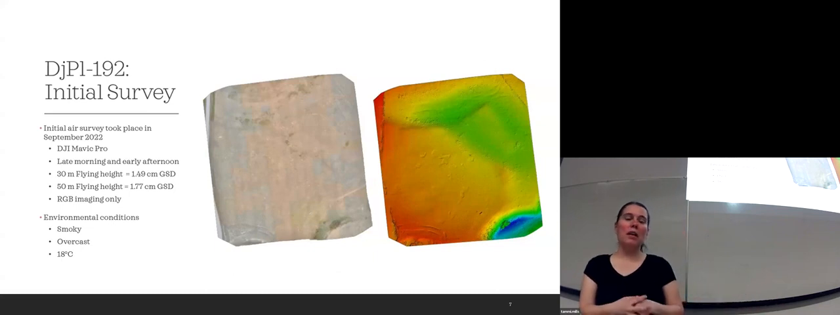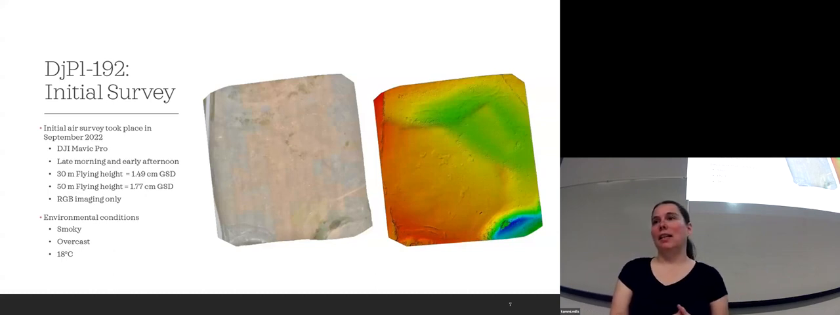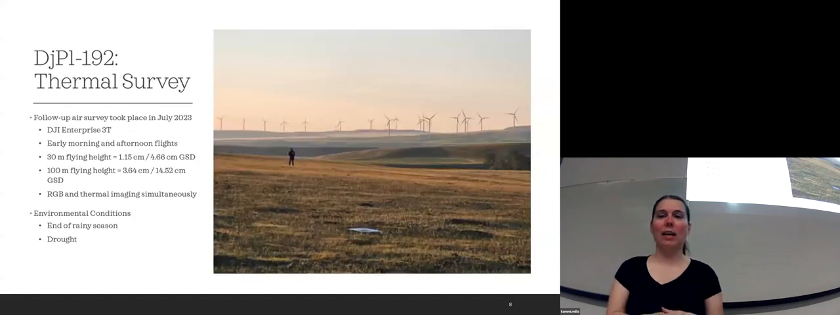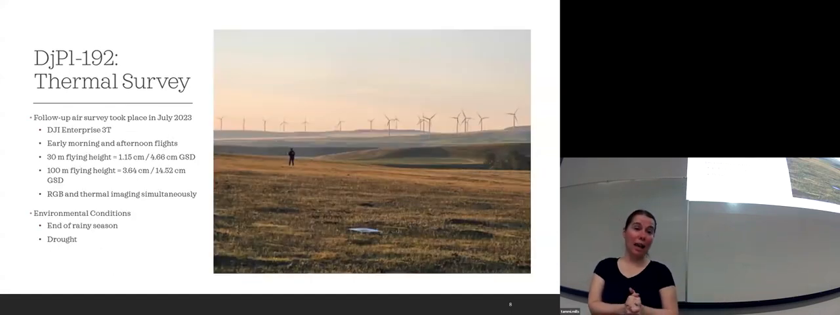So when we were out there, the landowner did try and point out some circular features, but this was not necessarily visible in the drought conditions that we had last year. The grass was tall, even in September. So we really couldn't see anything either on the orthos, the digital surface models, or on the ground when we were walking around. So we were like, ugh, that was a fail. What do we do? Well, we decided to get a new drone and we went out again.